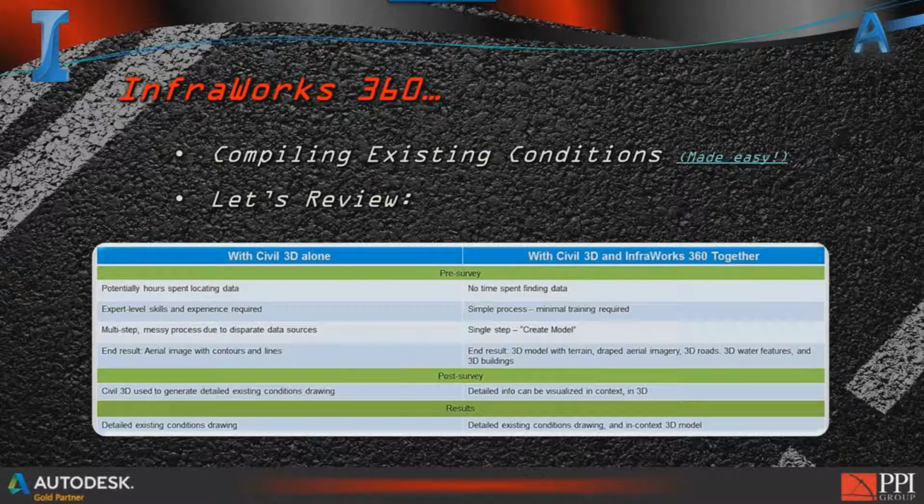Well, you're going to see here in a second, I'm going to do the same thing in InfraWorks. I'll just do it live and give you a quick go on it so you can see how quick and easy it is to do. And in fact, I can't help it, InfraWorks is kind of fun to run.